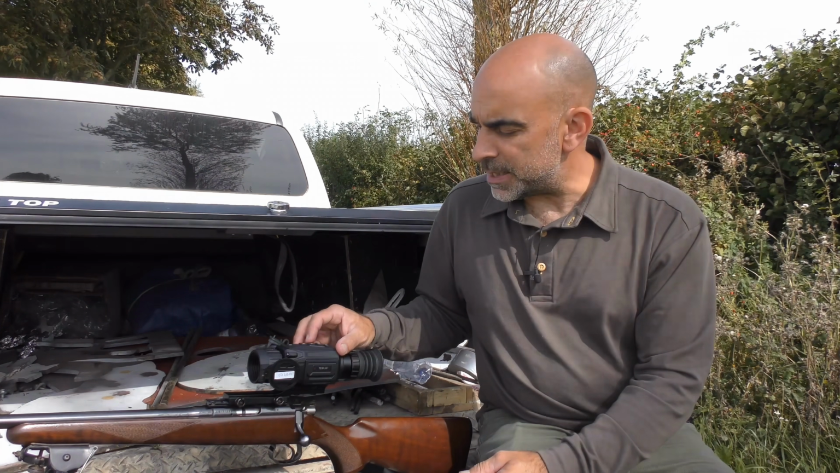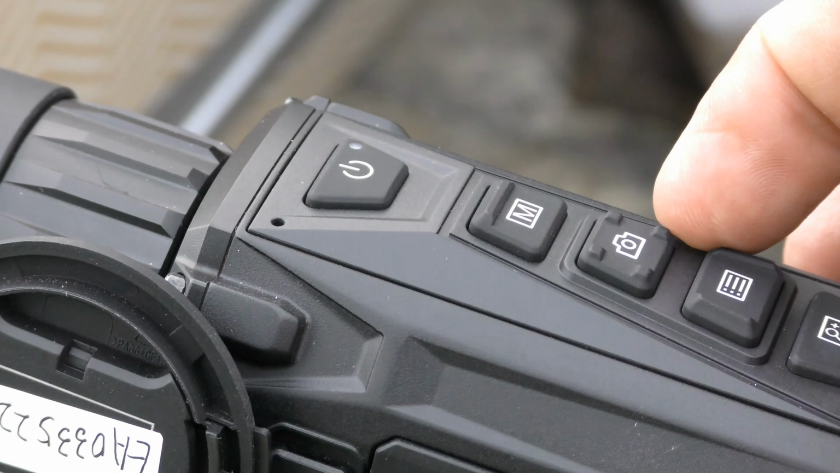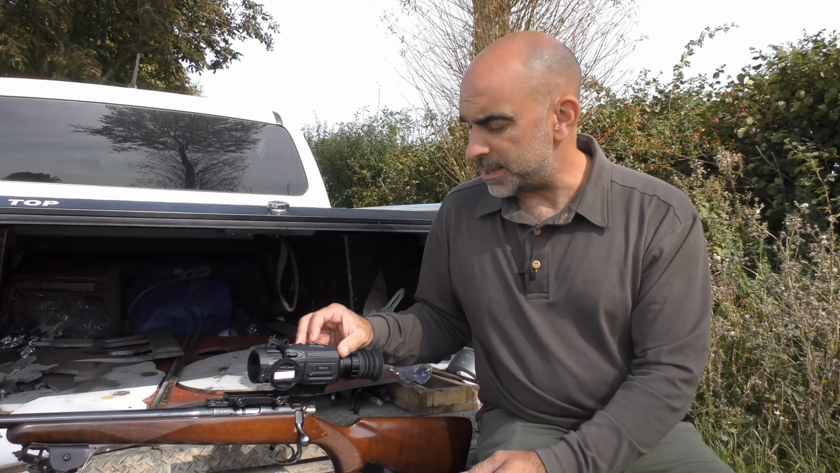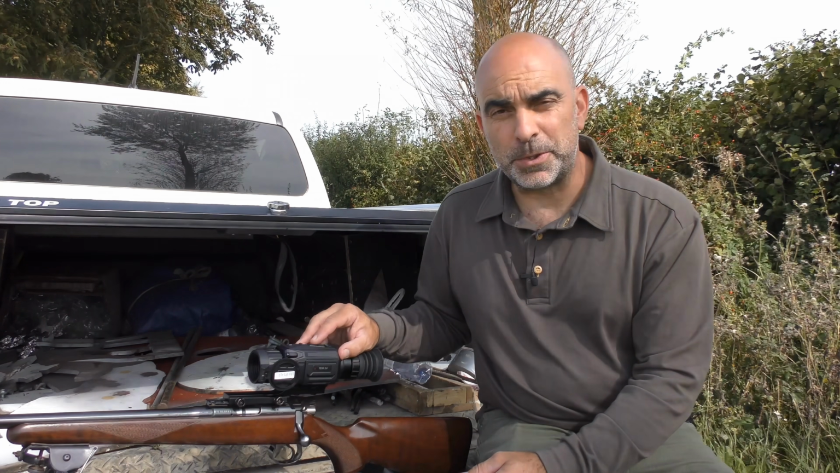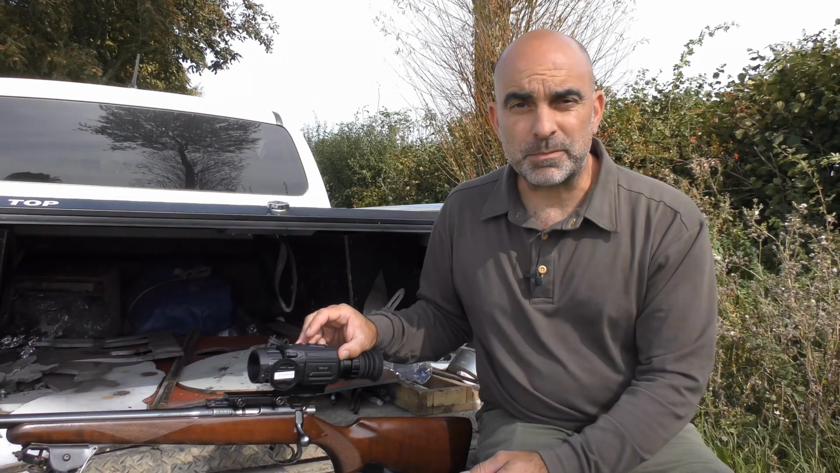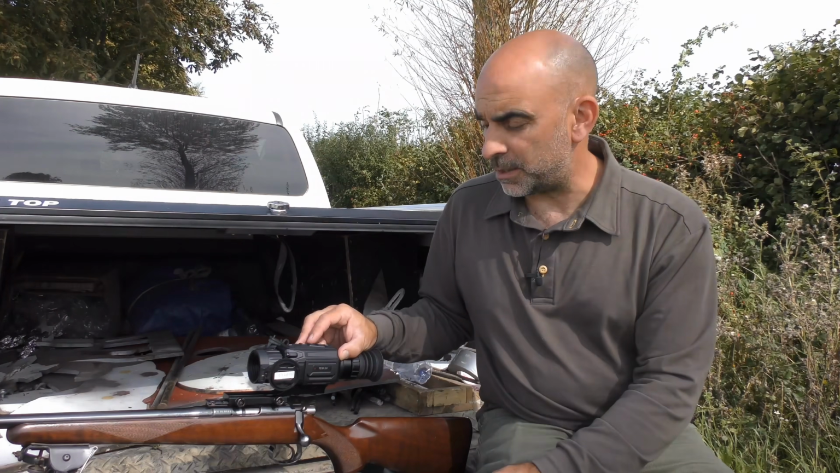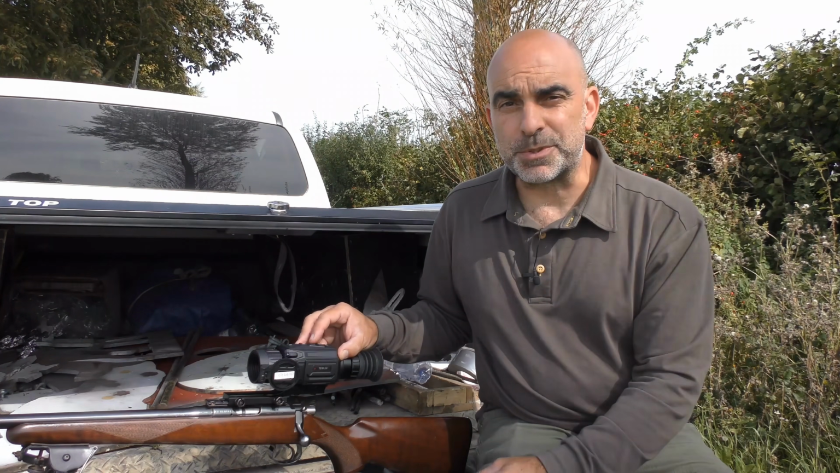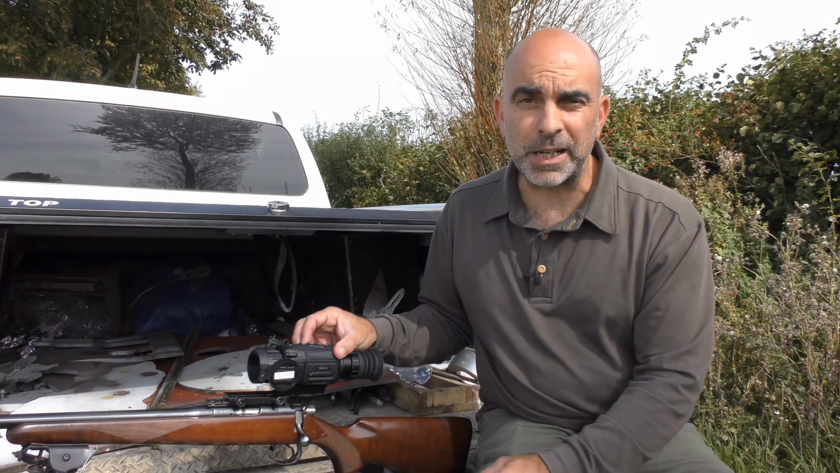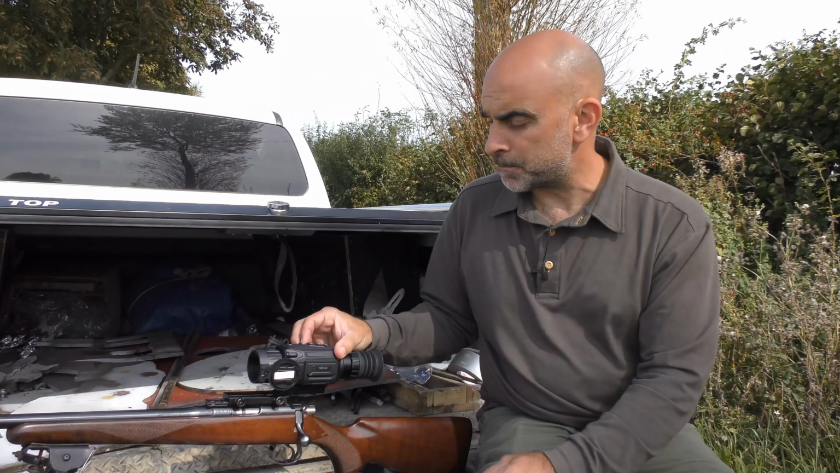Moving further back is the camera and record button, which incidentally has 4 little raised dimples on each of the corners, and that makes it a lot easier to find in the dark if you want to record something. A short press does a still image, and a long press starts and stops the recording, which saves to an internal memory. It's also got a recoil activated record function.